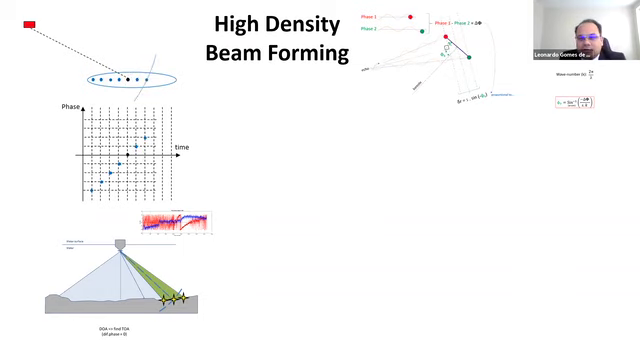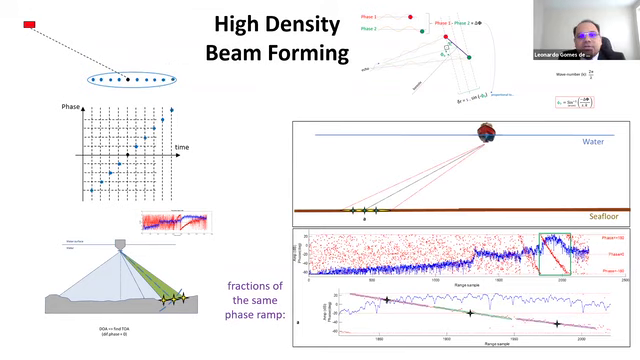As the manufacturer knows the relationship between phase difference and the mechanical angle of the receiver, phase values can be converted into angles with respect to the broadside. I know the figure is small, but it's not important the format, just the idea. And fractions of the same phase ramp are used, resulting in new time-angle pairs.